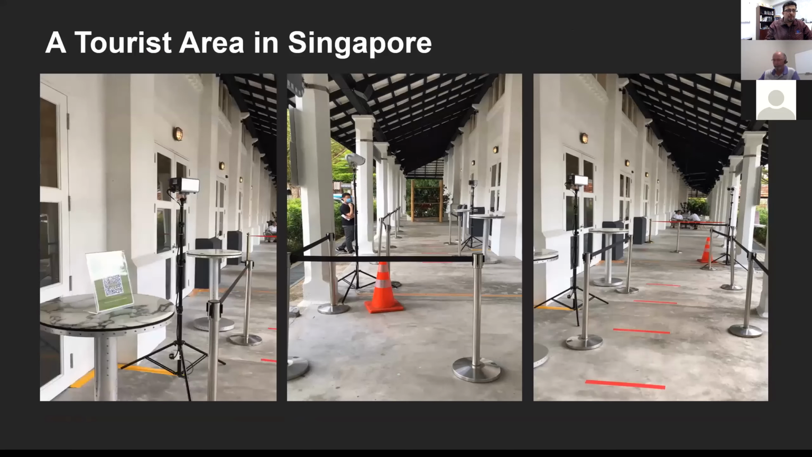This was somewhat of an outdoor environment. Again, this is not highly recommended because the wind factor and microclimate can affect the accuracy of the device. However, as you see, this was set up on a tripod, so it was a quick kind of setup, maybe they had some kind of function and they wanted to scan people and just move on with the rest of their day.